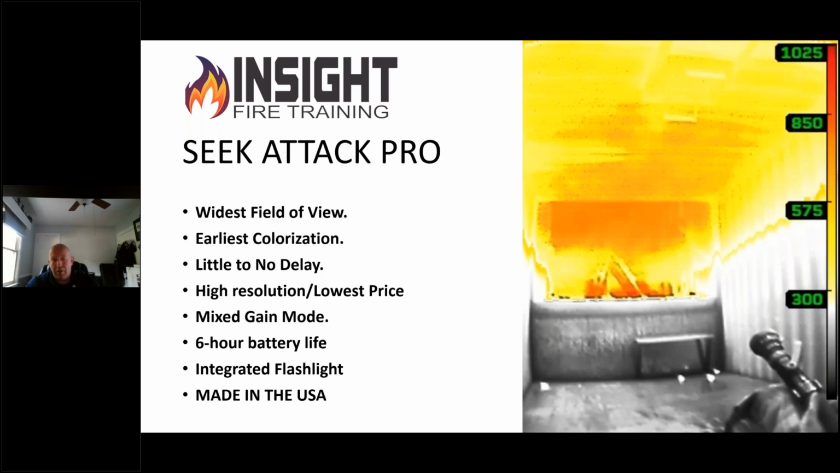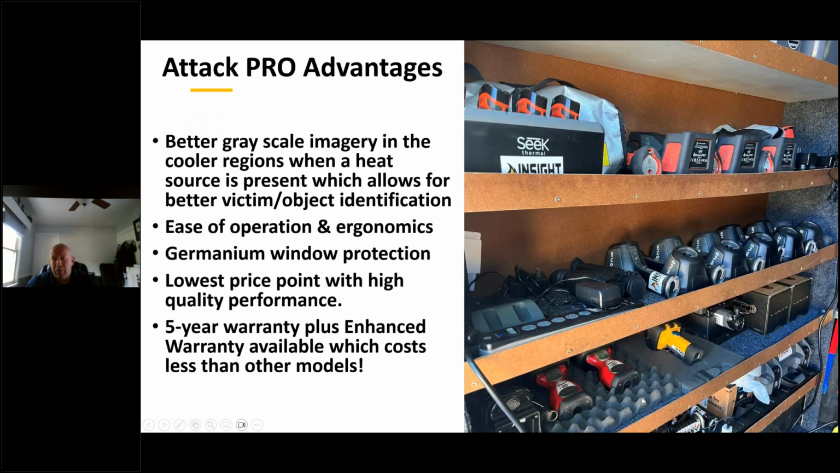It has a 6-hour battery life, integrated flashlight, and like I said, it's made in the United States, made in California. And as we talk about, we play with a lot of cameras. This is one side of my van to give you an idea of how many cameras we play with on a regular basis, because we're camera agnostic. We show up with as many cameras as possible to meet the firefighters where they are and let them use their brand and teach them their model.